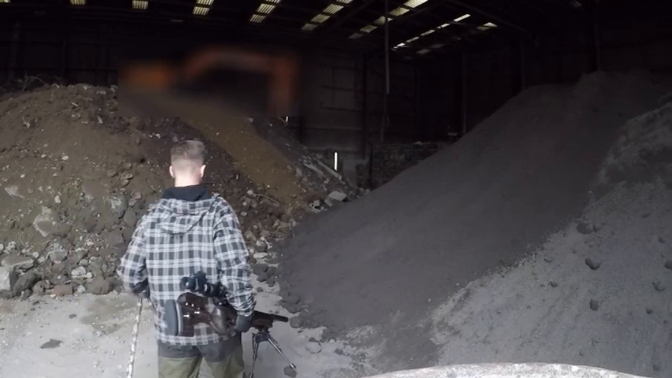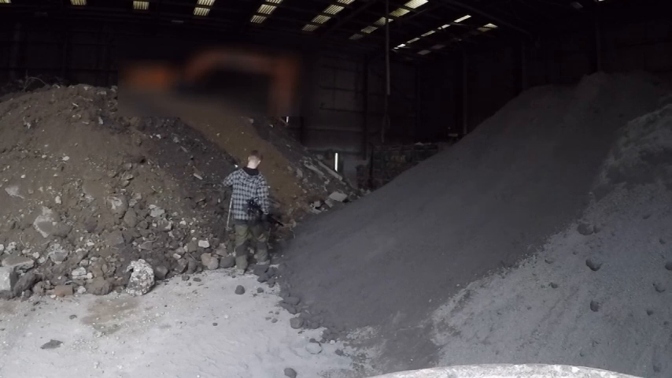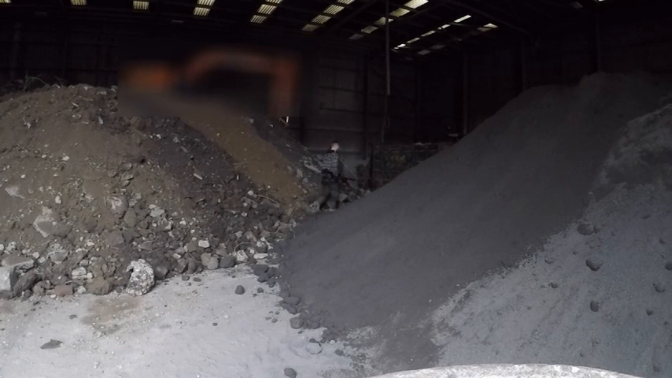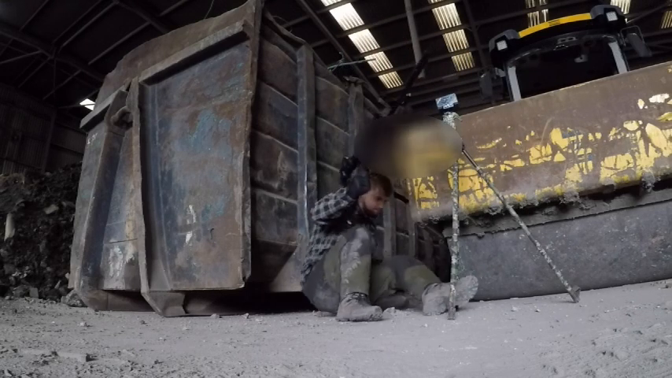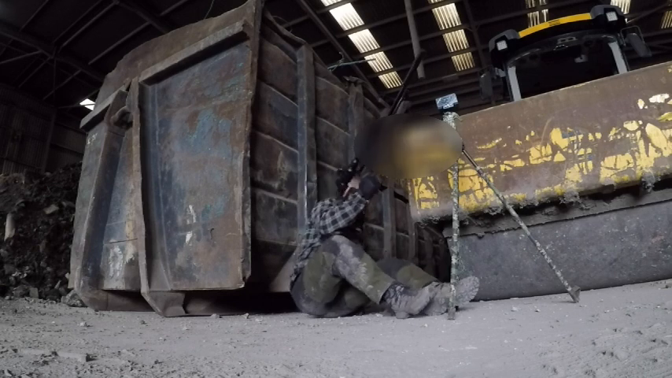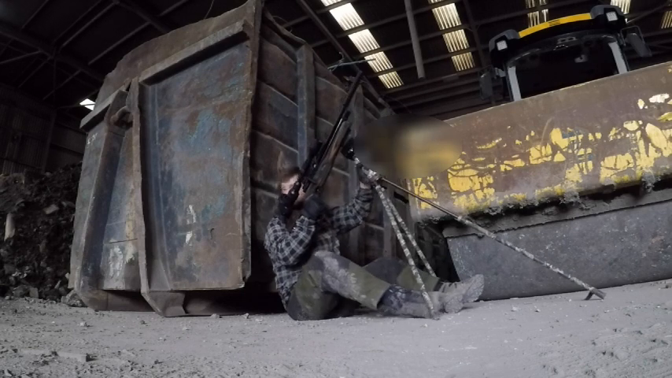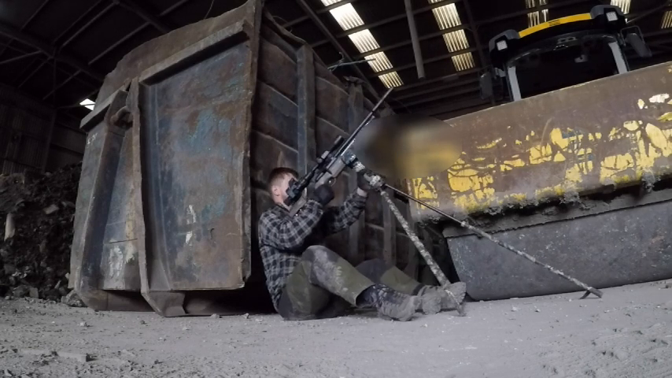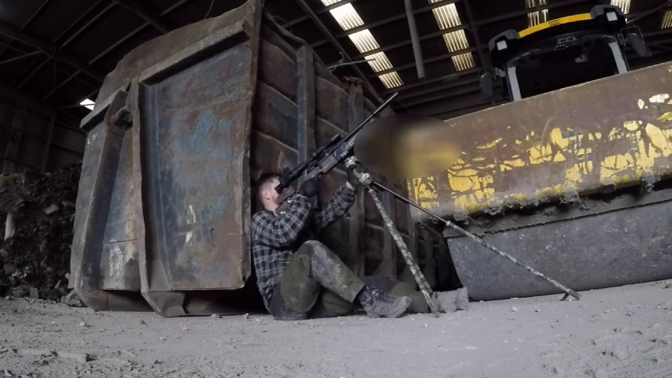I decide at this point just to go to the other side of this little unit, just because at the start of the video where you saw the pigeons above me on the thermal, a few pigeons have now gone to the other side, so I'm going to have an attempt there. Fortunately, there's another skip here, so I can actually lean myself against it. They are pretty steep, so trying to get myself comfortable is quite difficult, but I do manage it.